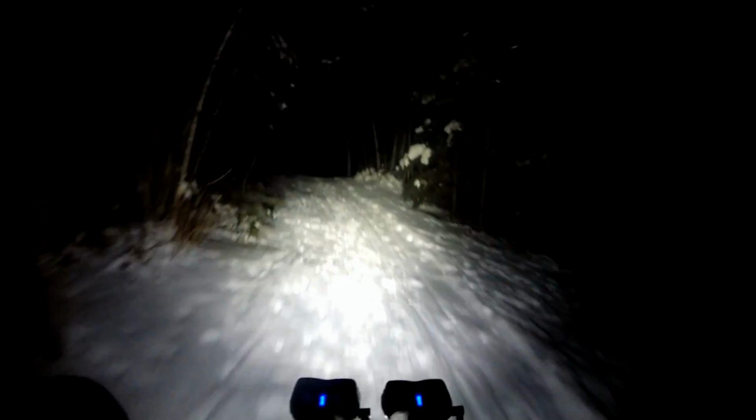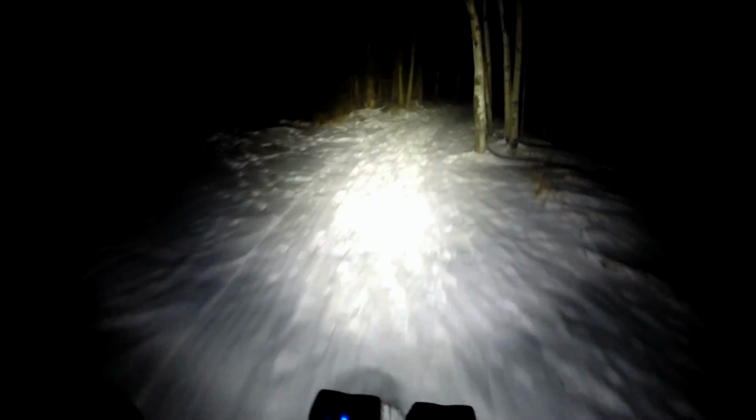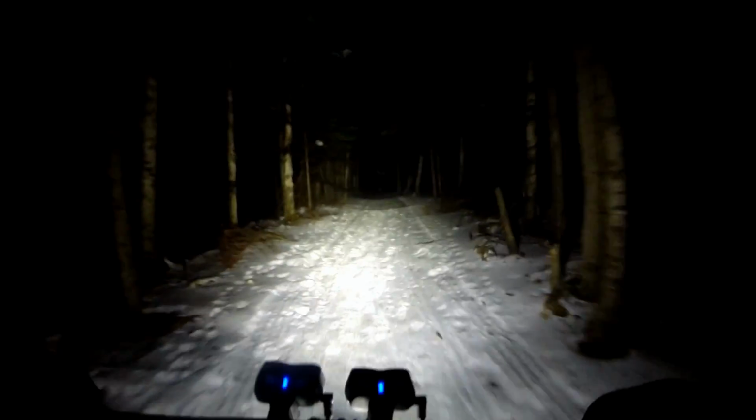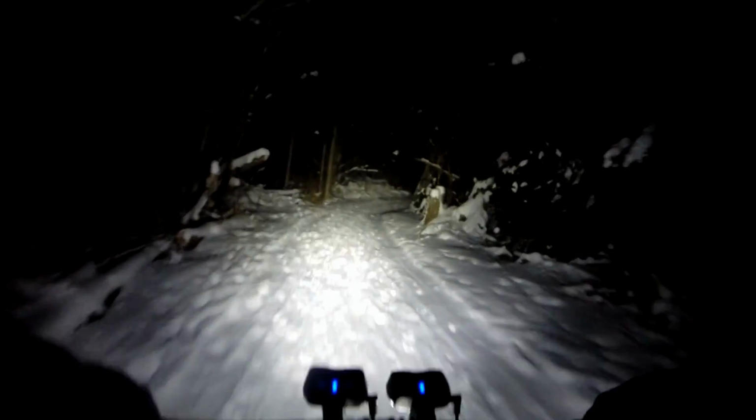Also running Dillinger 4s instead of my Dillinger 5s. Probably not the ideal choice, but again, I was going to do a different ride today, but decided against it. I'll vlog that ride eventually this winter. So it probably would have been better to switch out to 5s for flotation for this ride, but like I said, we didn't get that much extra snow. So it's actually really not that soft.